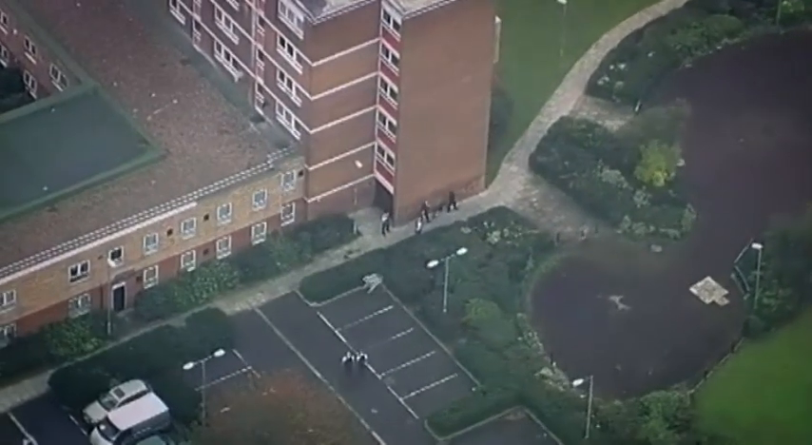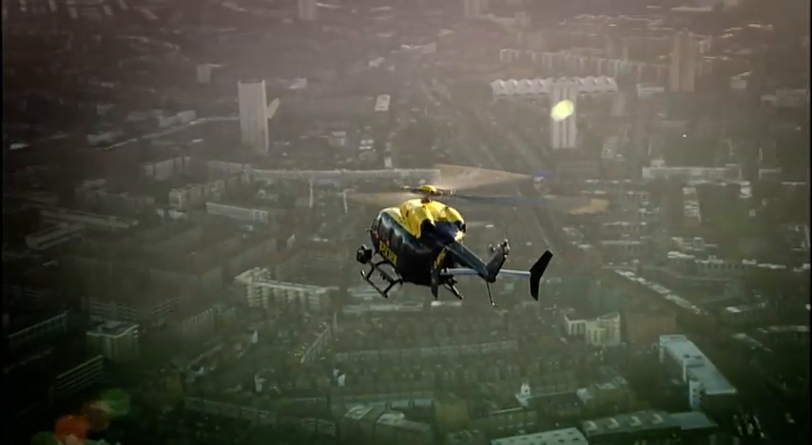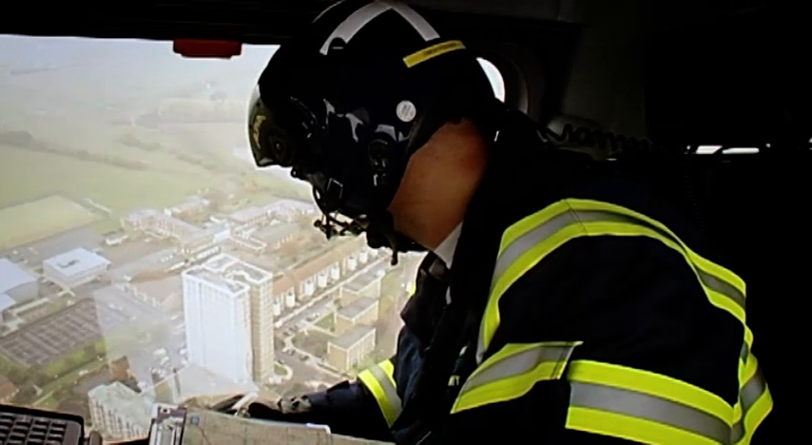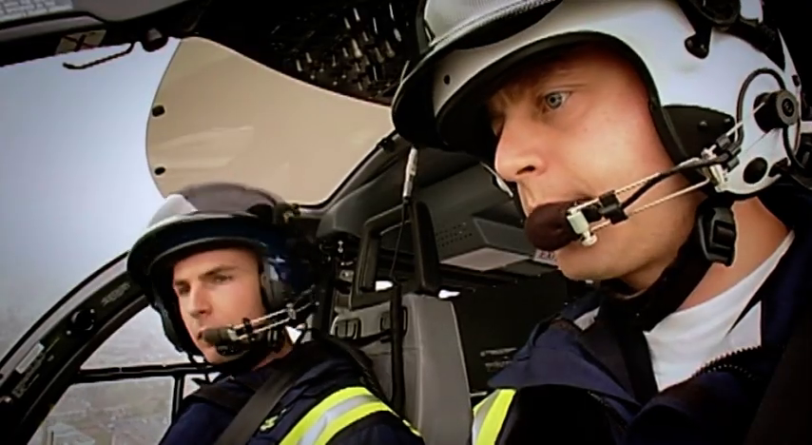But arresting the passenger won't be easy. The door is locked and no one seems to have a key. Yes, that was 99 from Kilo Zero. If you can just keep an eye on the flats where they're apparently run into. Officers on the ground are still locked out of the block of flats. Well, he ran into these flats.